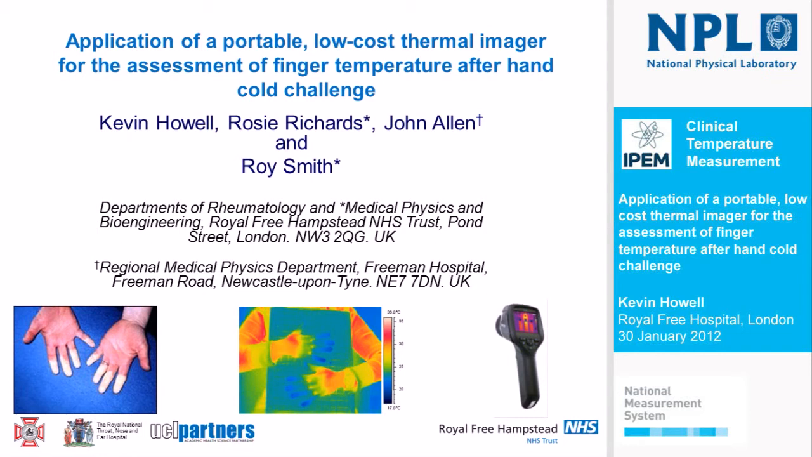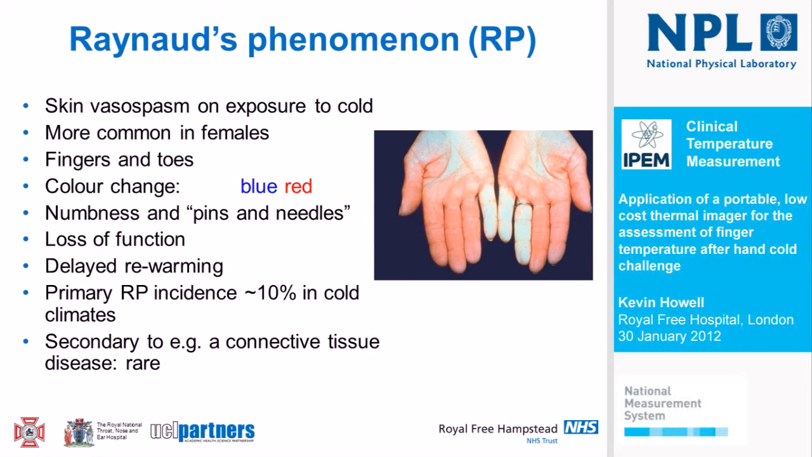Okay, so many colleagues and friends in the room will know that I've spent most of my career interested in this problem, Raynaud's phenomenon, caused by the inappropriate narrowing of small skin blood vessels on exposure to stimuli, typically cold or emotional stress, which is a very common condition in females affecting the fingers and toes. As you see from this picture, we'll see colour change in these patients, particularly in the Caucasians with naturally pale skin, so we hear patients describing blues and reds.